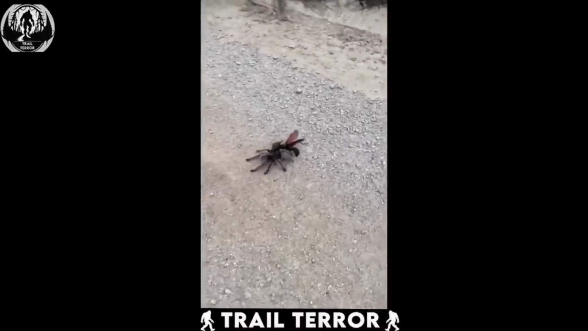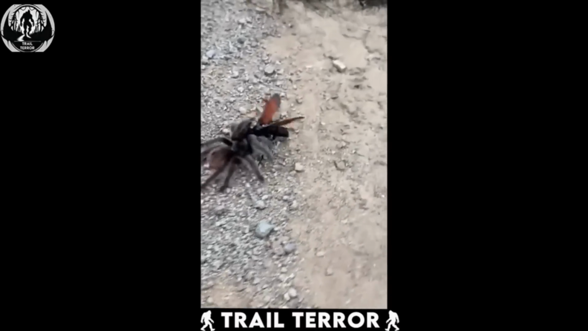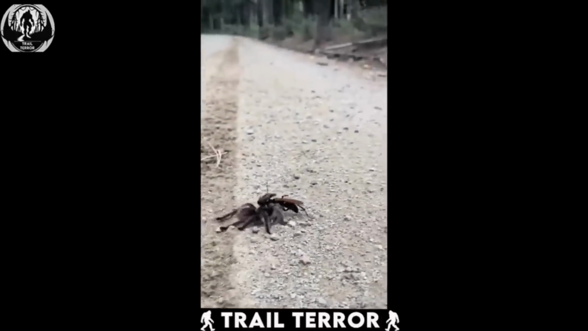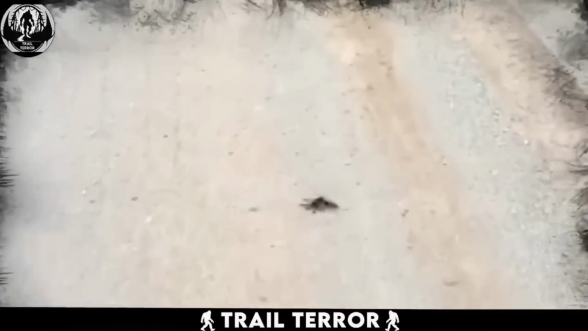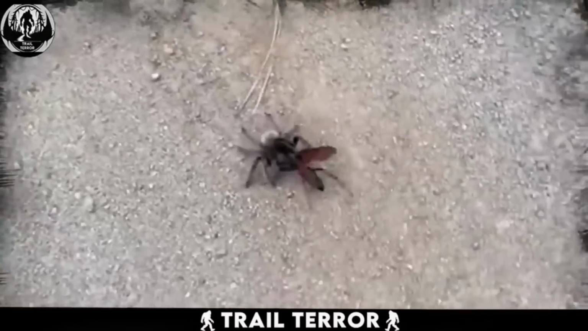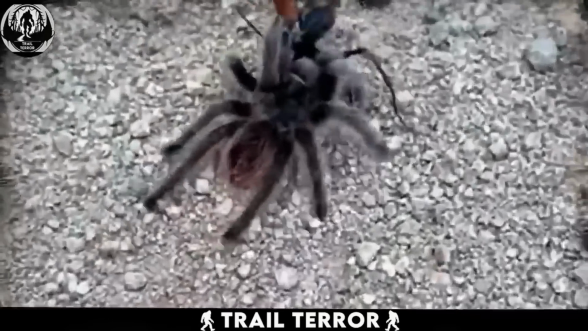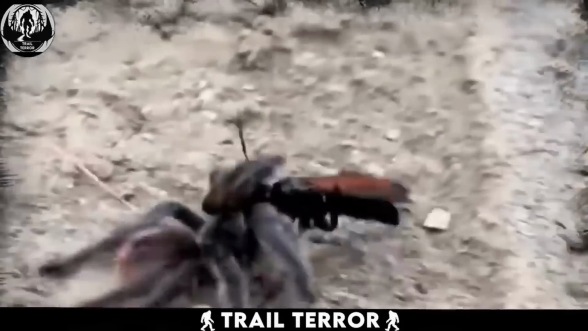This rare footage was taken by a hiker on a Canadian trail and showcases a fascinating interaction between a tarantula and a fly-like insect. In the video, we witness the insect dragging the tarantula across the trail. It's quite a sight to behold, especially considering the size of the insect compared to the tarantula, which appears lifeless as it's being pulled along.